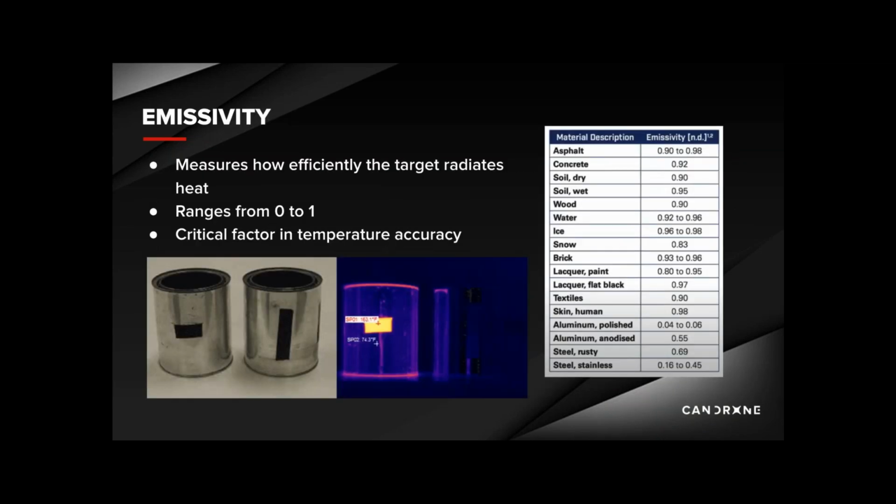So you might think that I'll just point a thermal camera at a target and get an accurate temperature, right? Well, unfortunately, it's not always as simple as it seems. There's a concept of emissivity, which is a major factor in the accuracy of your temperature measurements. In short, the emissivity of an object or surface can tell you how well it tells the truth about its actual temperature. Emissivity has a value that ranges between 0 and 1.